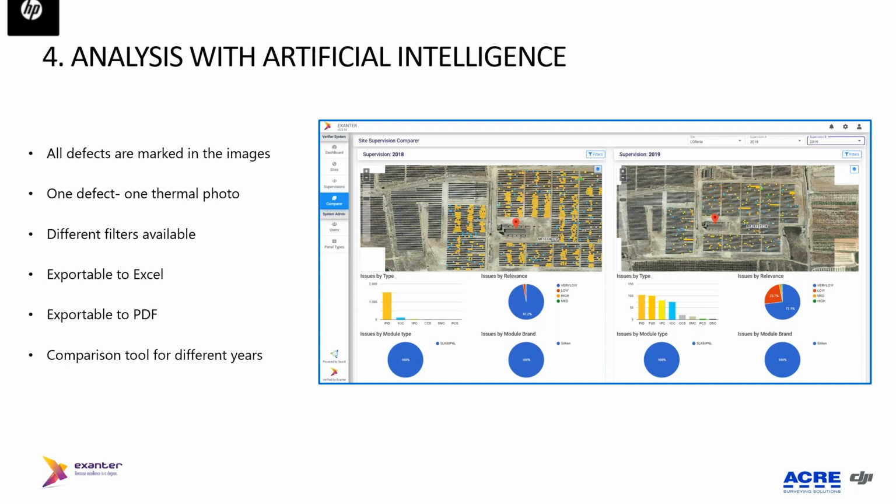This is a very big advantage for the client, because at the end you don't have only a result from a software. You have the confidence that the result from the software has been verified by someone that has experience in thermography.